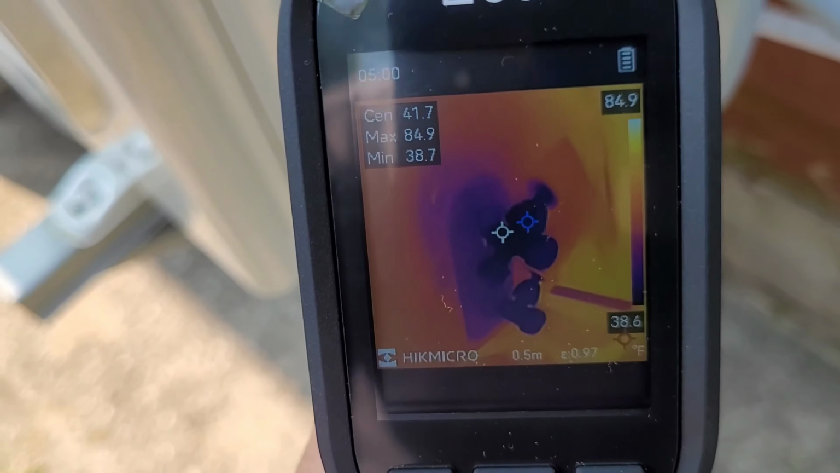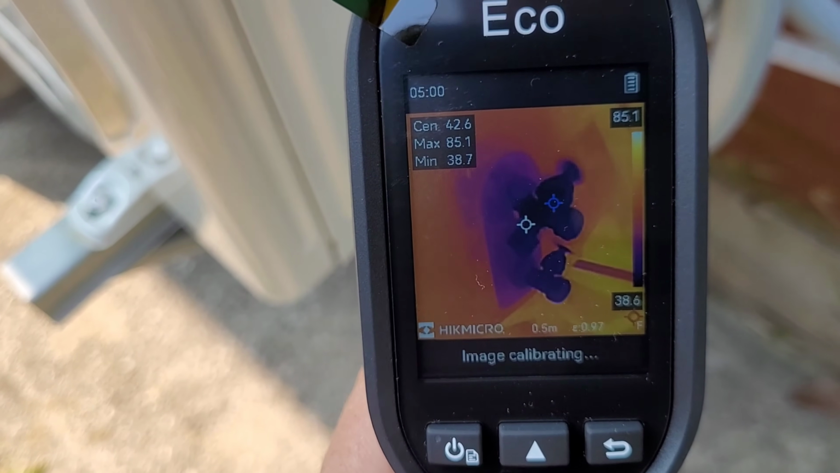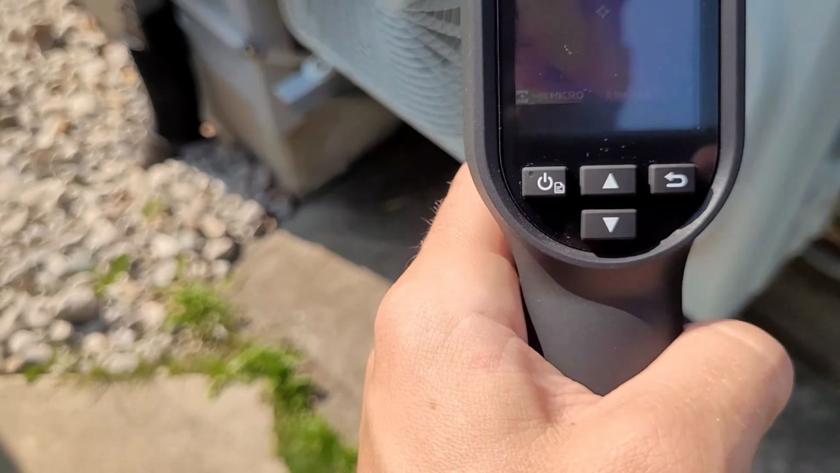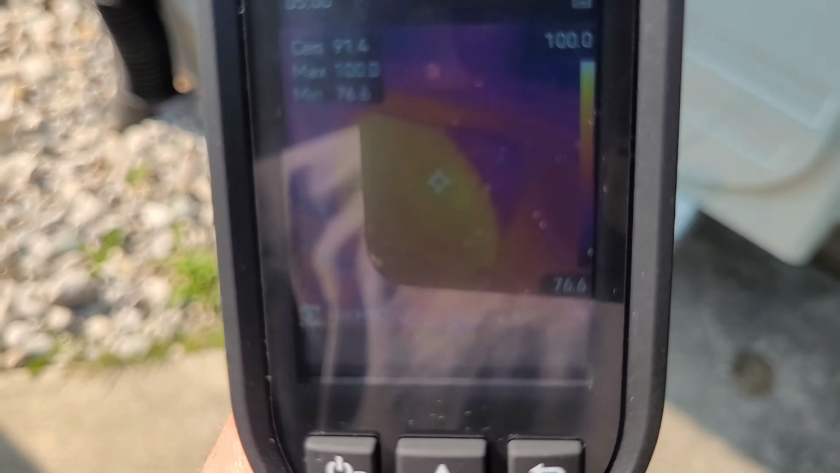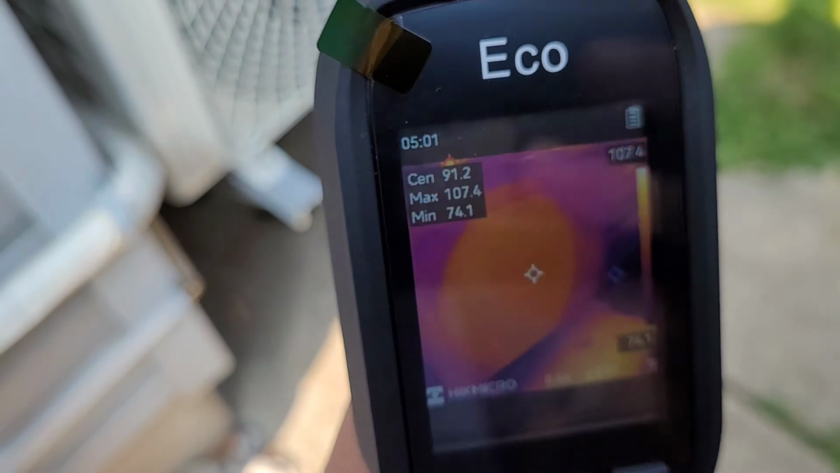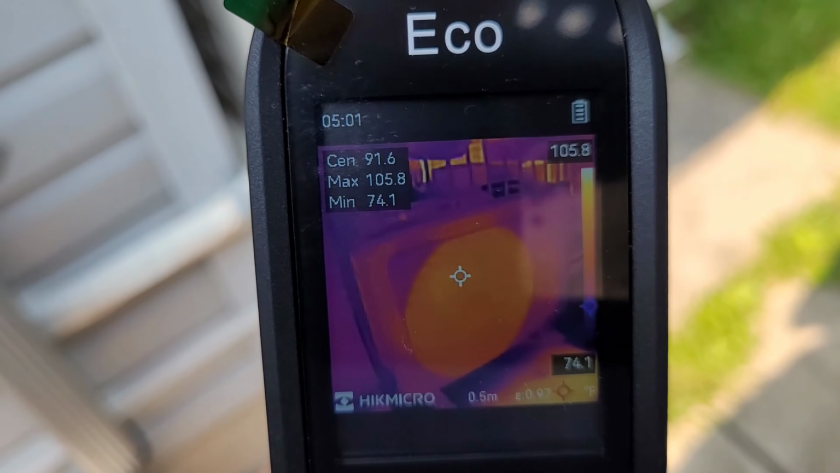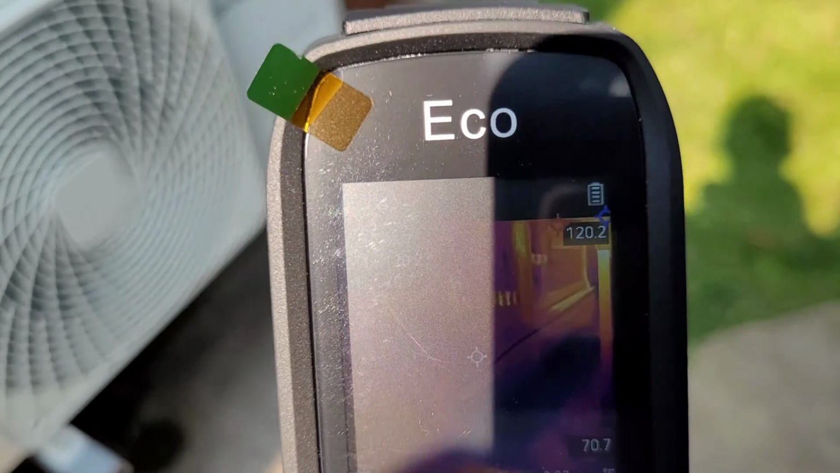Now it's also pretty handy for finding cold spots. As you can see here, these are the service valves on the heat pump. We have a nice 38-degree service valve, so nice and cool going into the house. I want to check the discharge air here, see how hot that is. It's pretty sunny out still. You can see our discharge temperature in the center is around 90 degrees. The camera's picking up the hottest spot, which is actually the concrete down there, still in the sun.